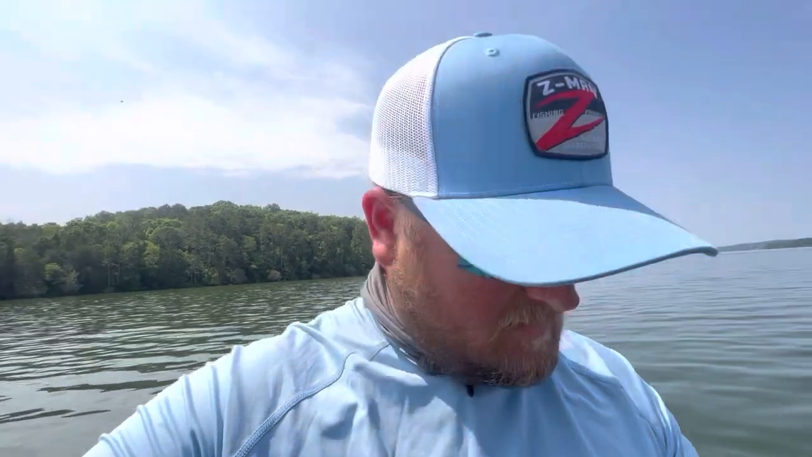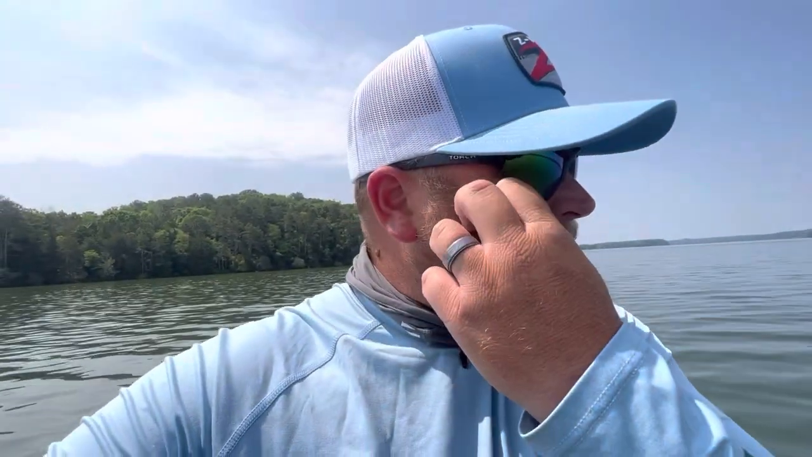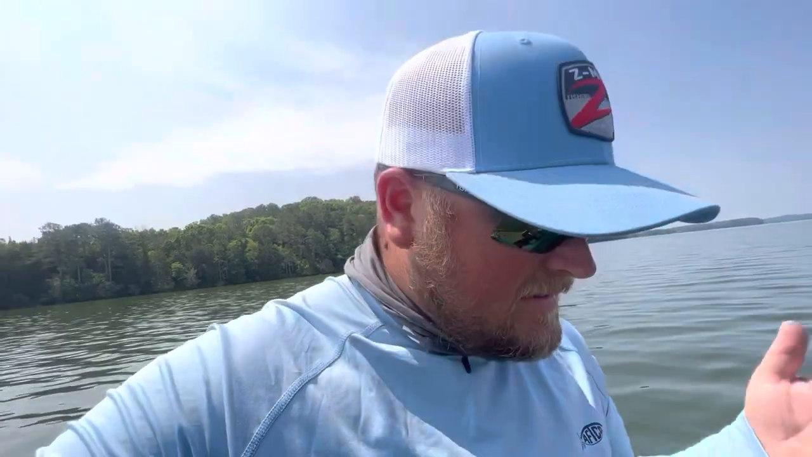Now, as far as catching these fish, it really depends on the day. My first approach is usually just to use a reaction bait, something fast moving, something I can really move quickly. But a lot of times you're going to have to revert to something like a drop shot or a Neko rig or a Ned rig or something like that to catch these fish.